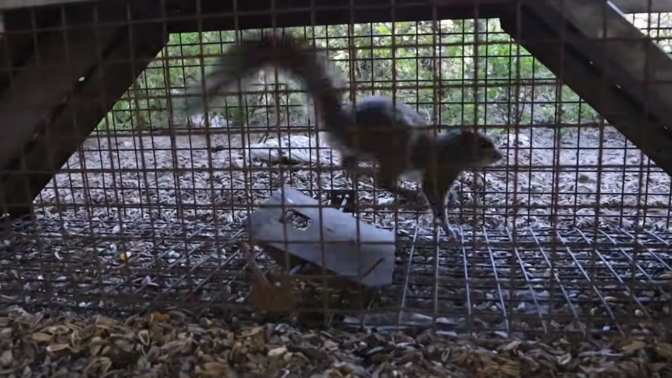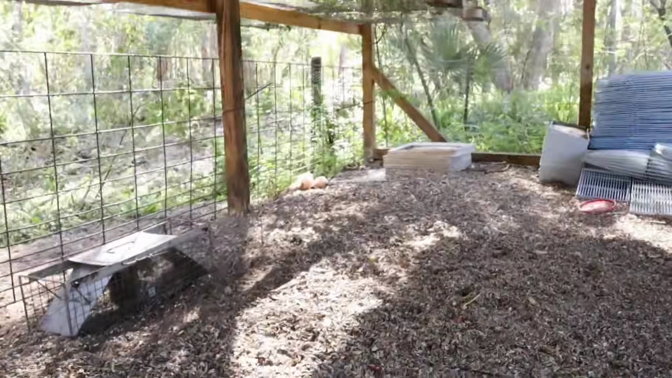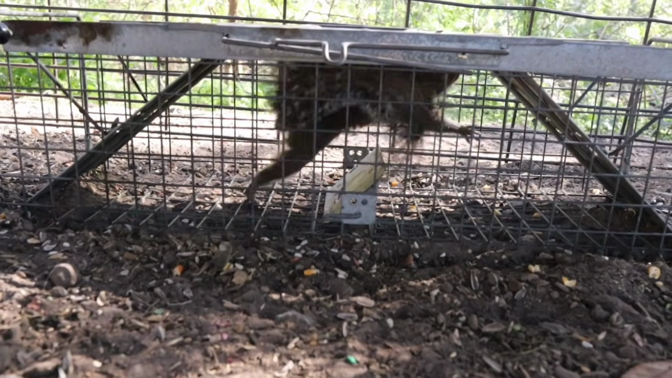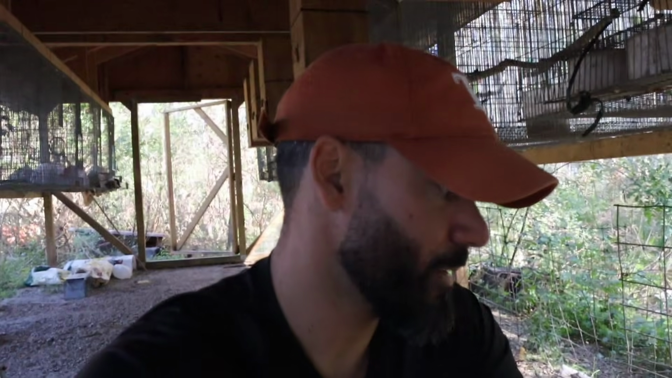Ay, ay, ay. We caught a squirrel. And over here, we caught another squirrel. Okay, so we caught 2 little fuzzy tails in the traps today. Now this isn't my target species. I'm not after squirrels. I'm after the raccoons and anything else that's big enough that can hurt these birds, rats, raccoons, and so on. I'm gonna go ahead and let these guys go.